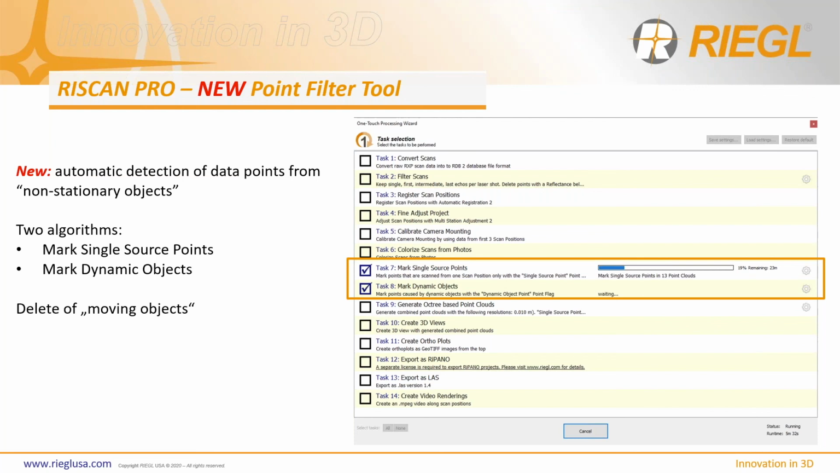And what's unique about this is that I've seen this tool before, with our competitors, but you have to take multiple scans from one scan position to detect moving objects. We don't have to do that. We only scan it one time, but when we don't hit it from a second position, we consider that a moving object. So if a car drives by, most likely you're not going to hit it from the second scan position. It makes perfect sense, and it's brilliant.